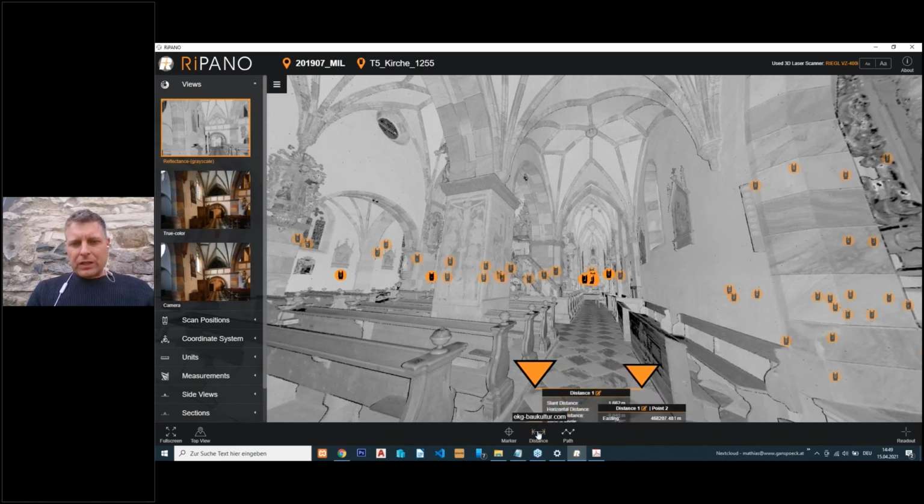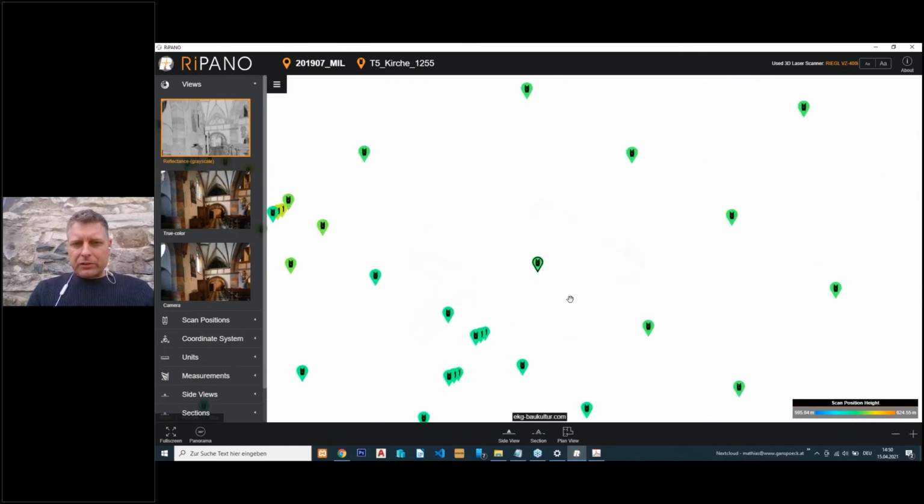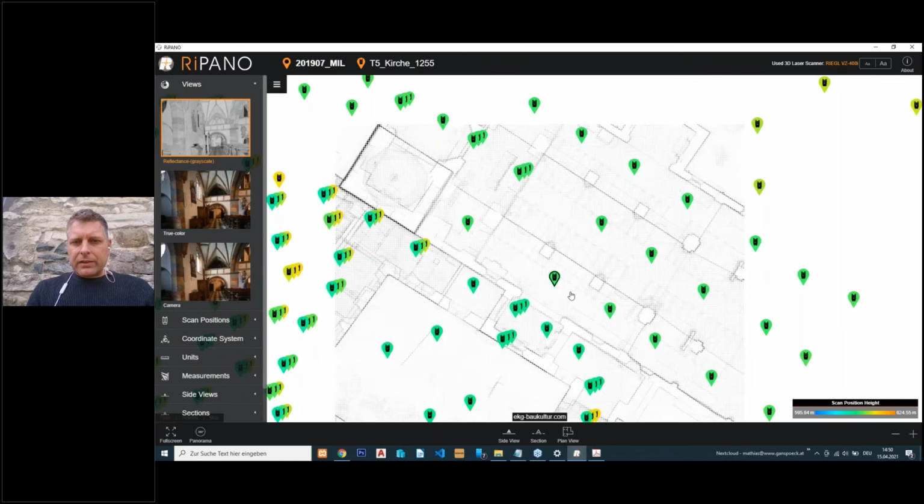And one cool thing about this software is that sometimes, for example, when you're working on vaults like this, it's not so easy to understand the geometry. So what the people at Riegl gave us was the possibility to do sections within this online viewer.